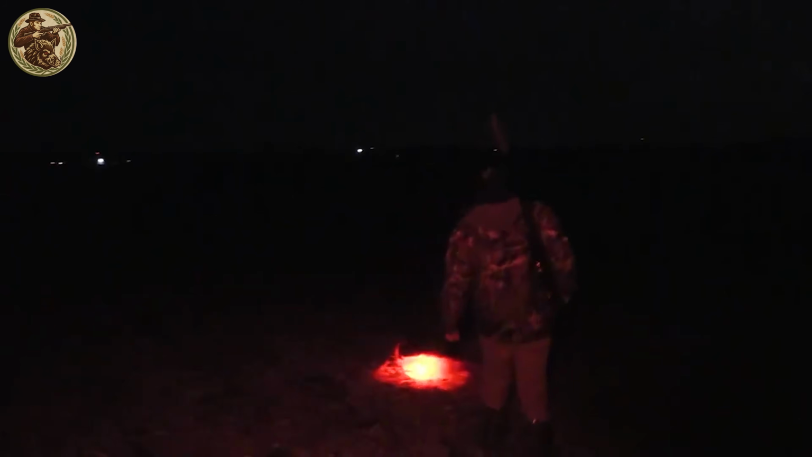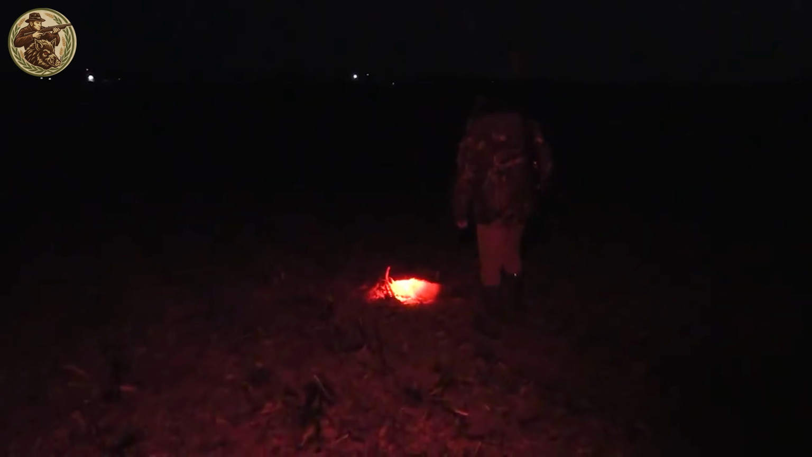Moreover, red light doesn't startle foxes. They barely notice it, allowing hunters to move in closer and strike with precision.